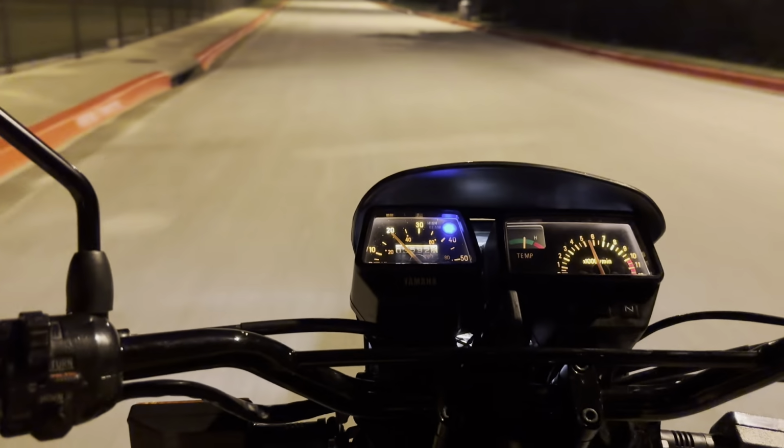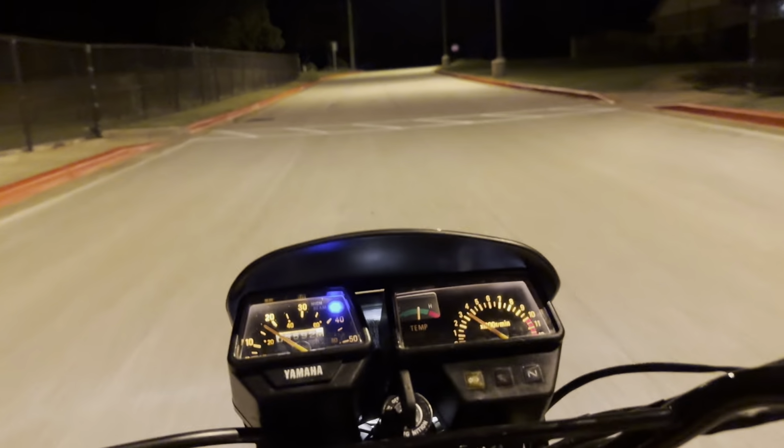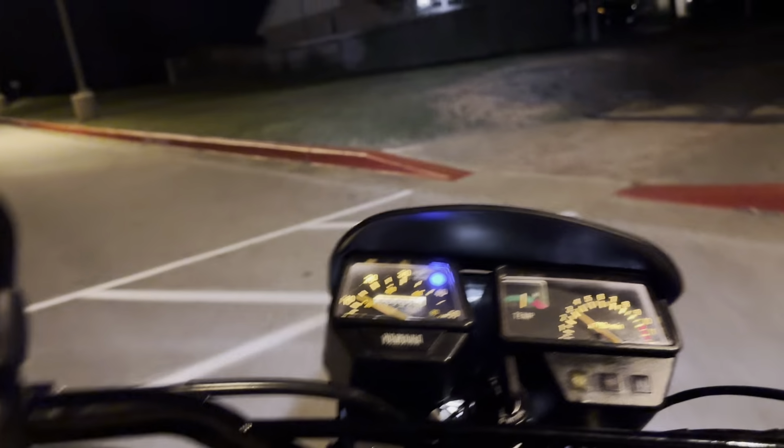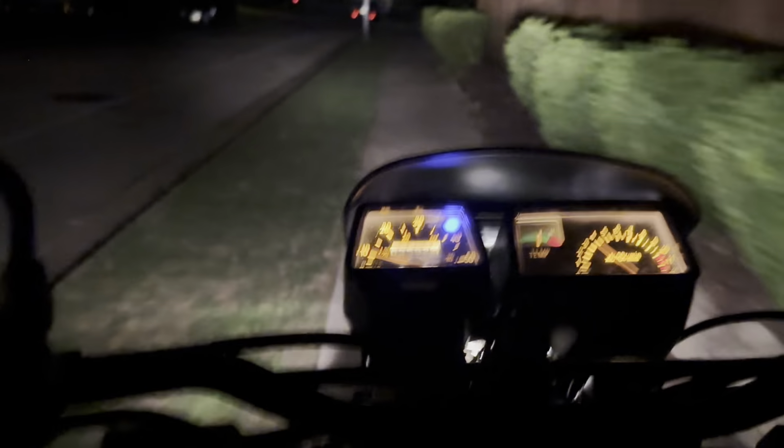Slowly head her back home. I don't know how long this ride has been, but we're going to slowly head on back home. Now I'm in third gear right now with some pretty low, pretty low gearing with that 12 counter, so it's actually not bad because I can kind of pick up from,